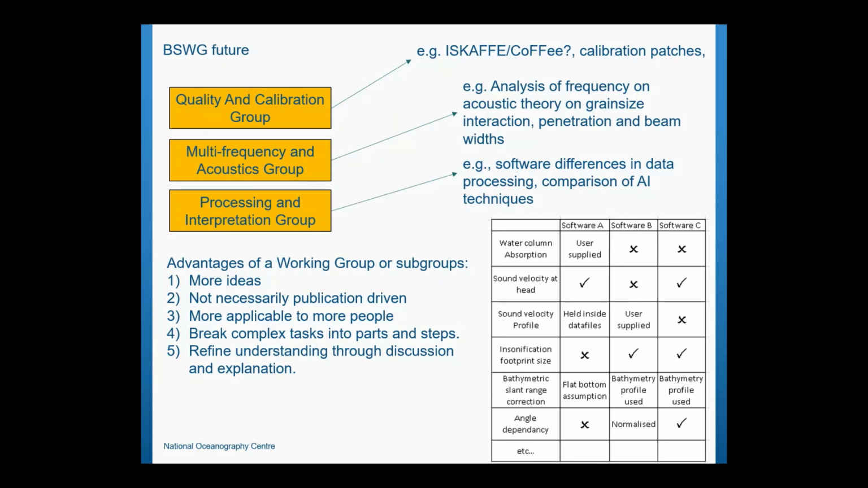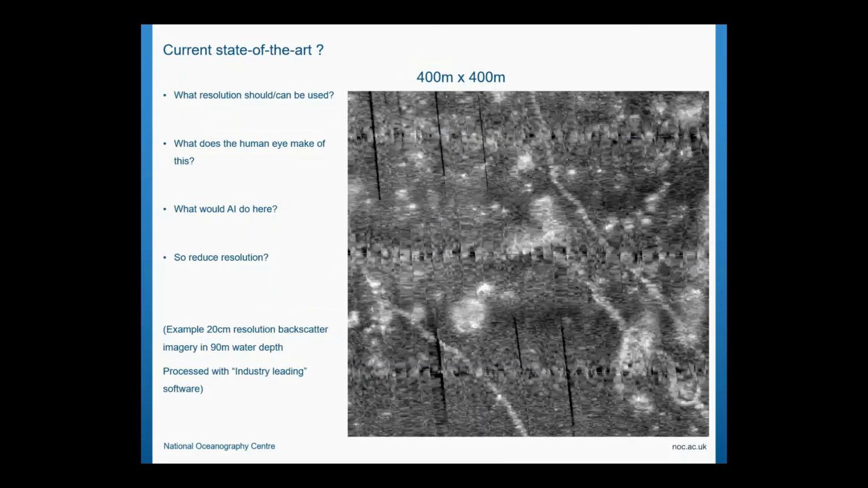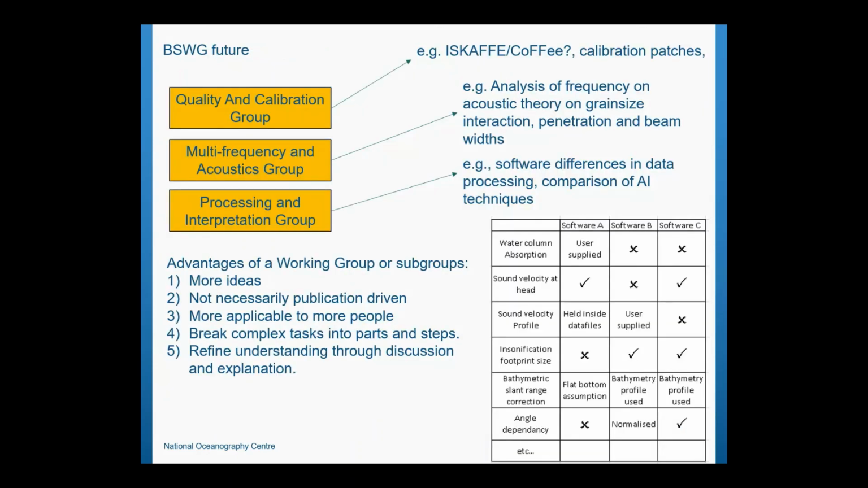And just for the software side, does software A use the insonification footprint size? Some of them don't. What do some of these softwares do? So, a comparison between the different softwares. In some ways you'd like them all to be able to do this. Yes, if you want to, you could switch something off, if you didn't want the footprint size for whatever reason. But do they do these things? It'll help them in a way. They'll know what they're doing and what they're not doing.